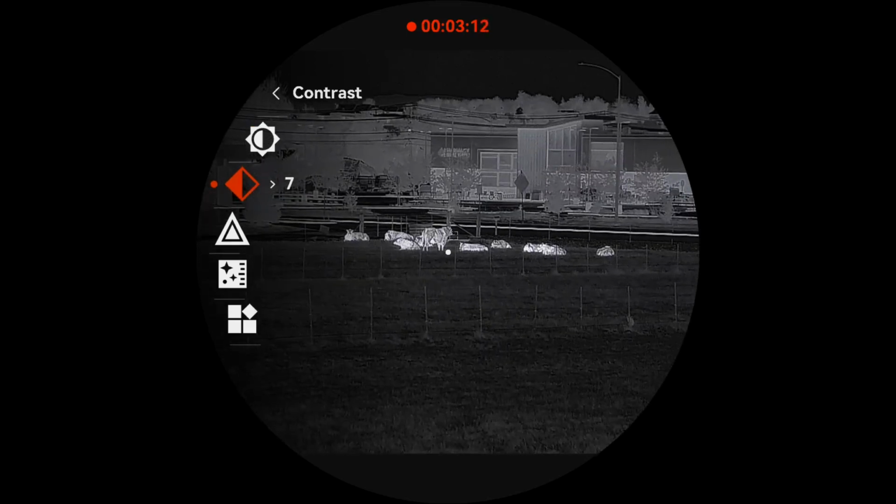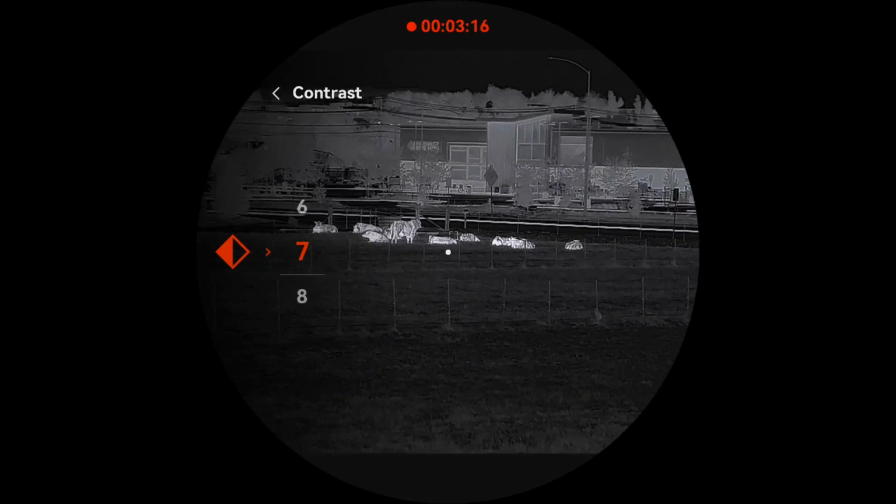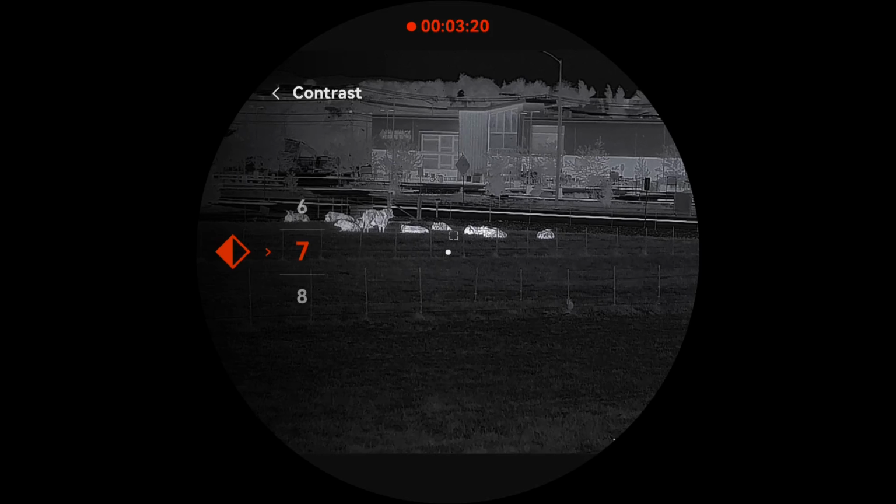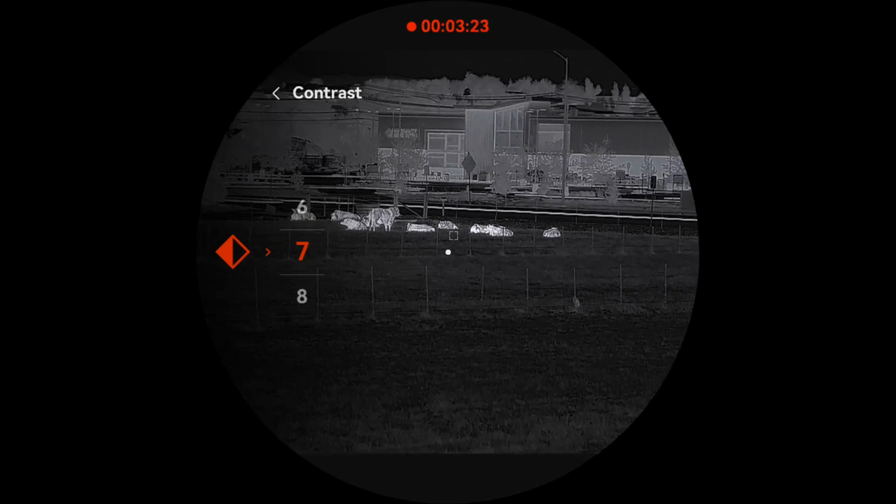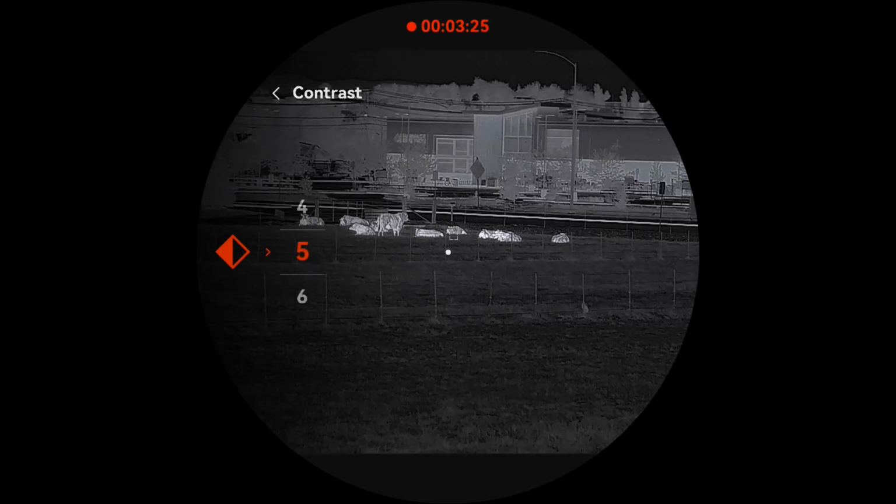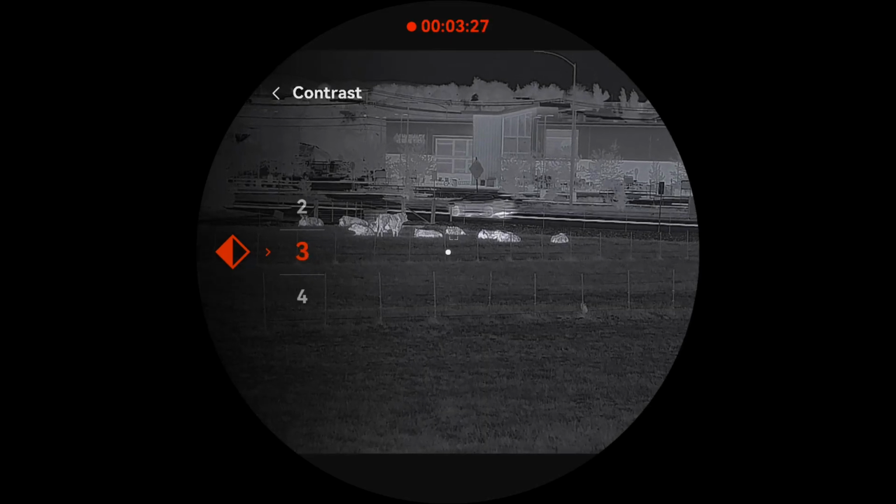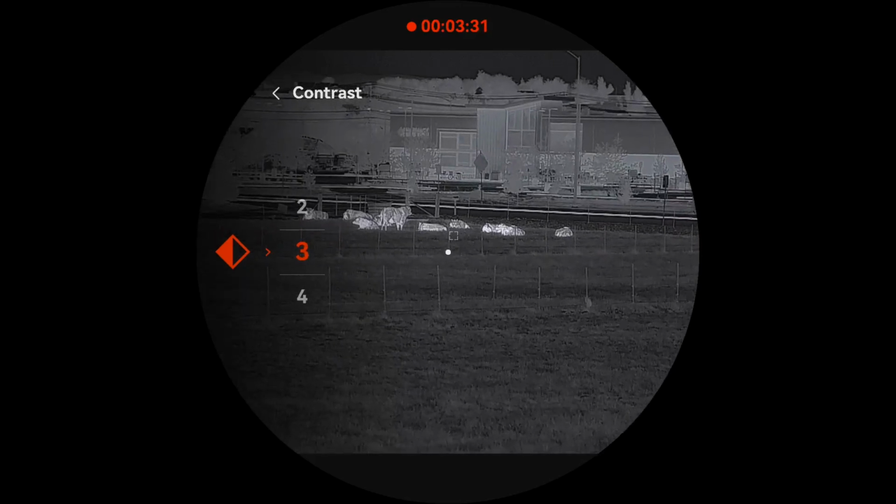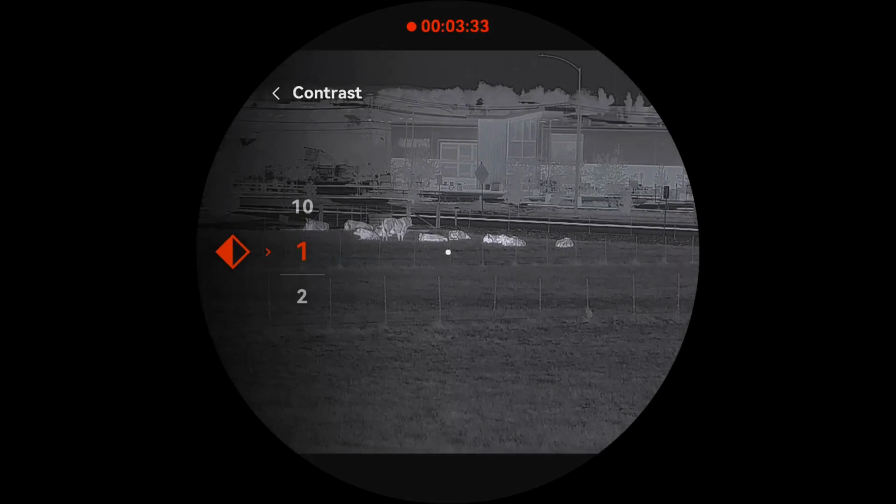Got the contrast set at 7, and what I like to do with the contrast, I'll just show you real quick, is the cold parts of the screen I like to have black, but not all the screen. So you can see the cold parts of the ground are black. Let's move it up here. So you can see right here now most of it's pretty gray, just a little bit of black up there by the road, but there's a lot of gray. I like a little more black than that.